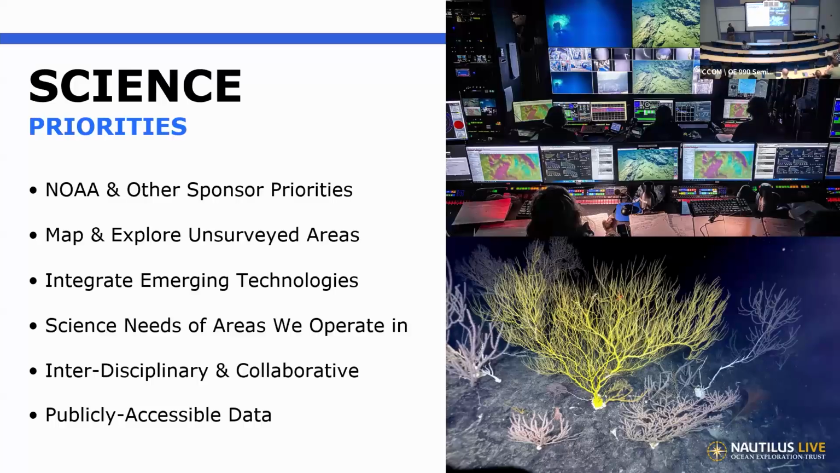We also try to be very responsive to the science needs of the places we're actually going to. We go to far-flung places in the ocean, including Pacific remote islands, which have a long history, oftentimes, of local resource knowledge and management. We want to really engage with those communities and understand their science questions, their management priorities, and their indigenous knowledge, and bring that to bear on the expeditions.